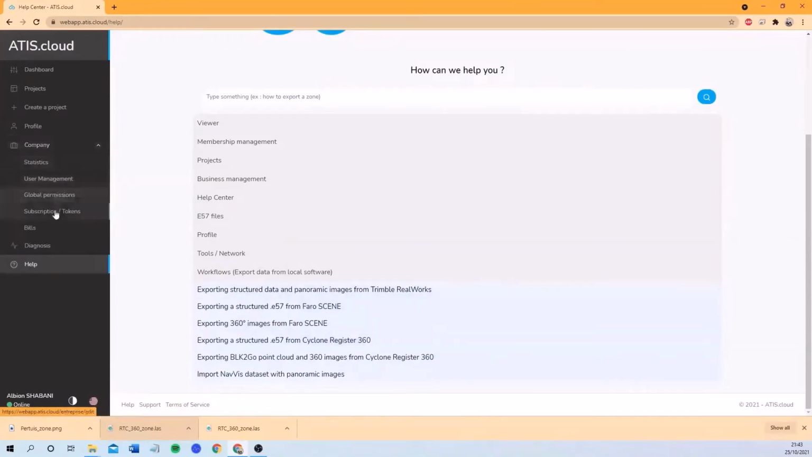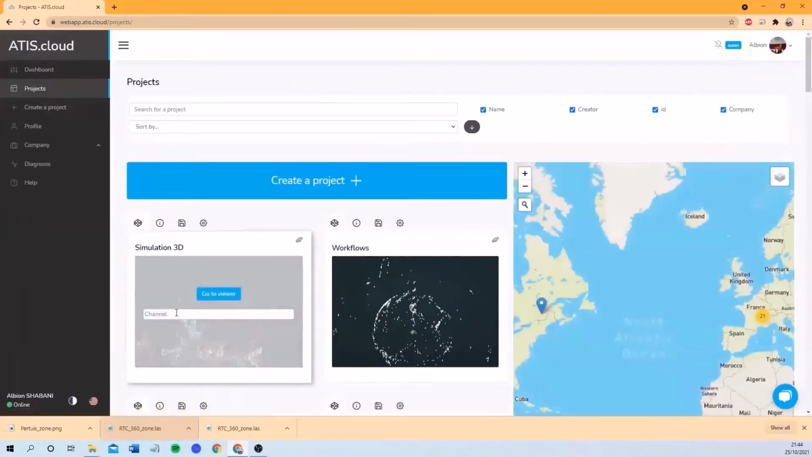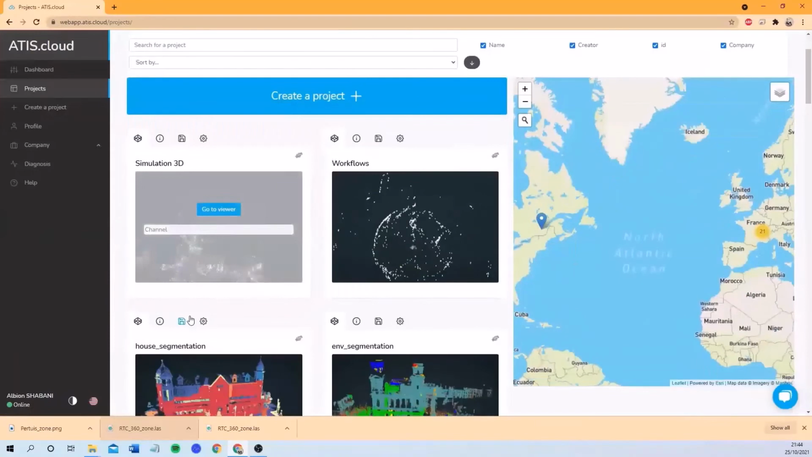And the other sub pages that I did not explain are related to the subscription. This one only the admins of the account can access, and the same for the bills. Only the people that have the right permissions can access the bills. What I did not explain, and you might be wondering, is the channel that we are seeing over there. What does it stand for?